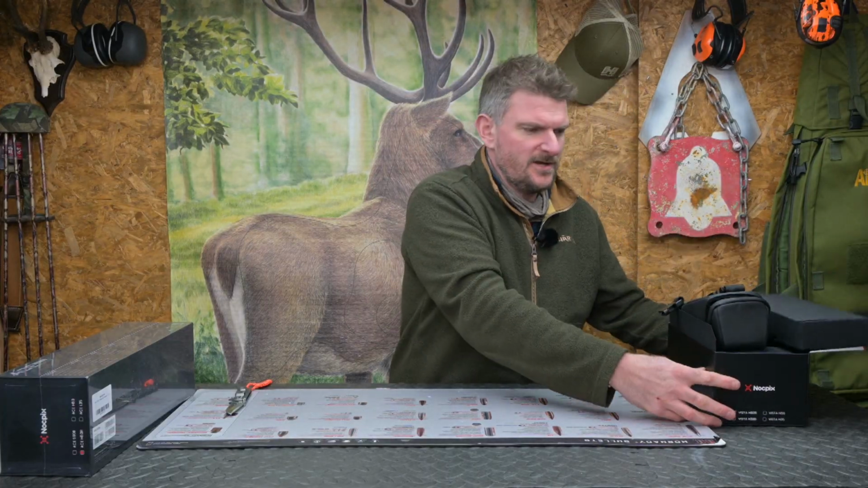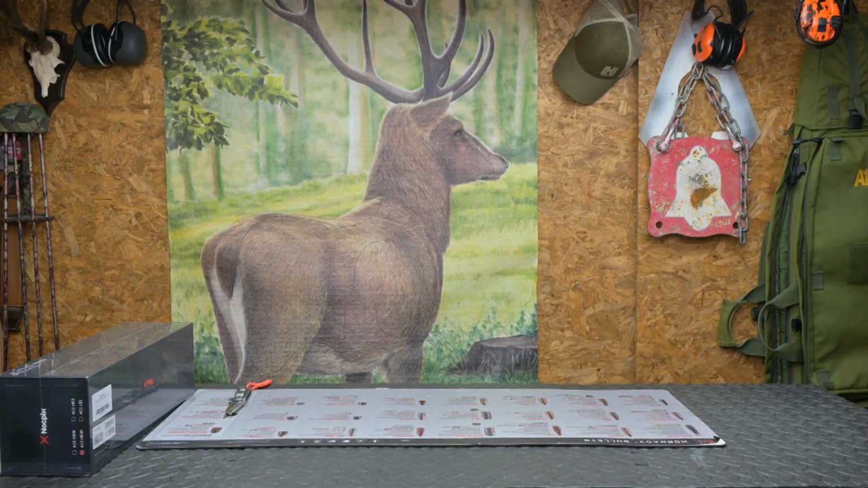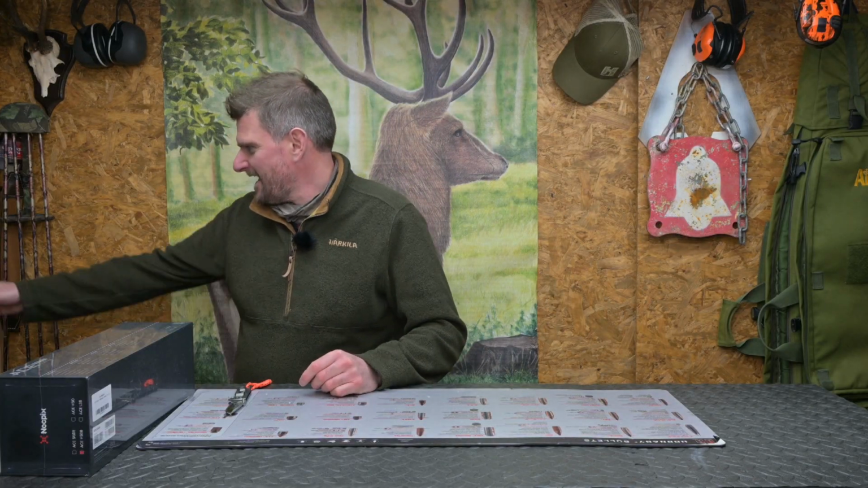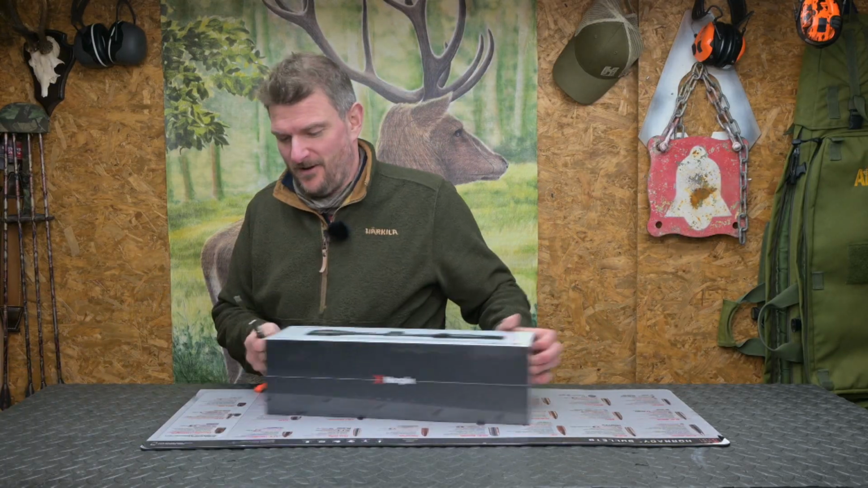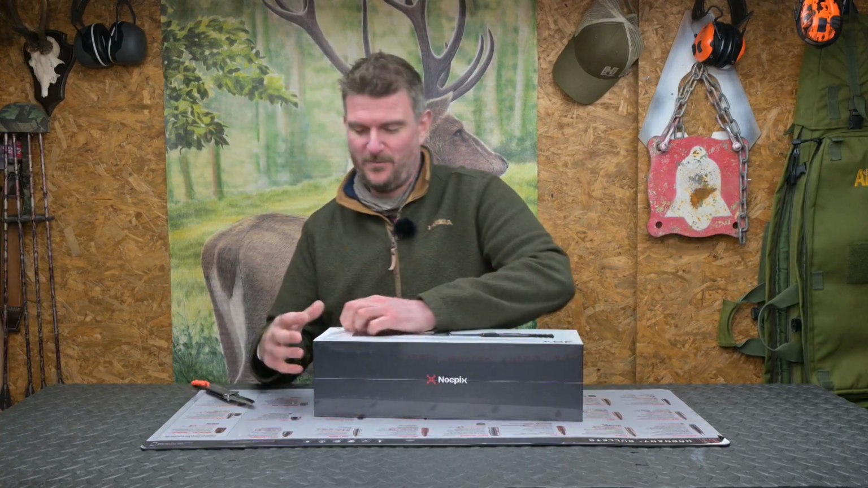Right, that is a brief look at the VISTA, which is the spotter. I'm just going to put this down somewhere safe. The reason I'm going to put them down somewhere safe is I know how much they're worth. The VISTA retail price is £2,599. The Ace is £3,579.